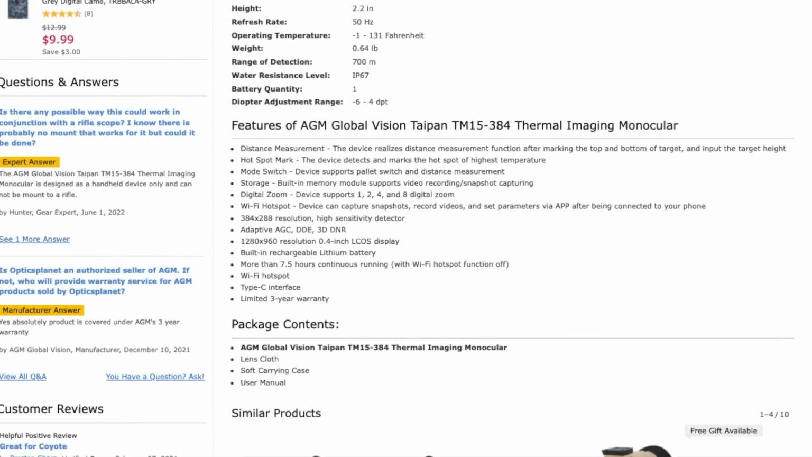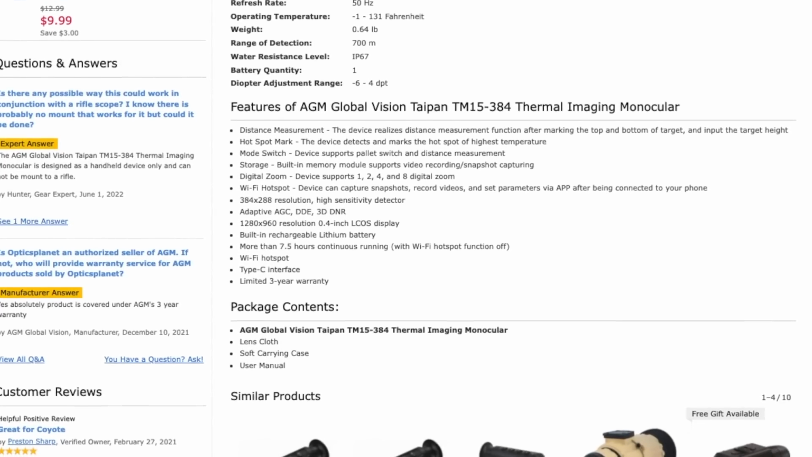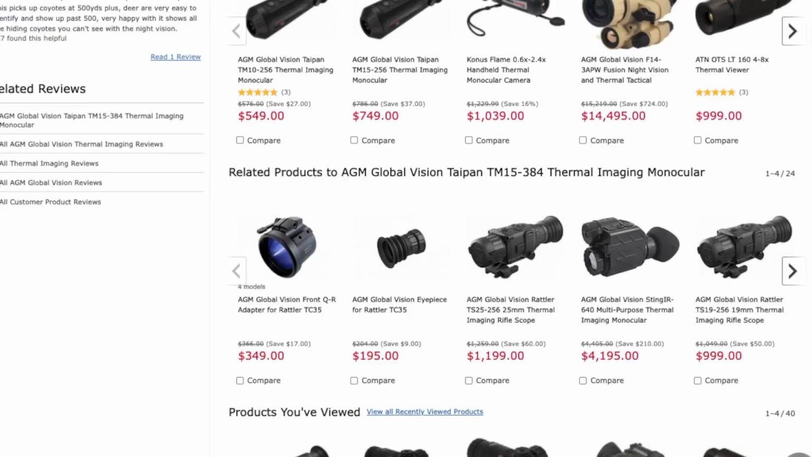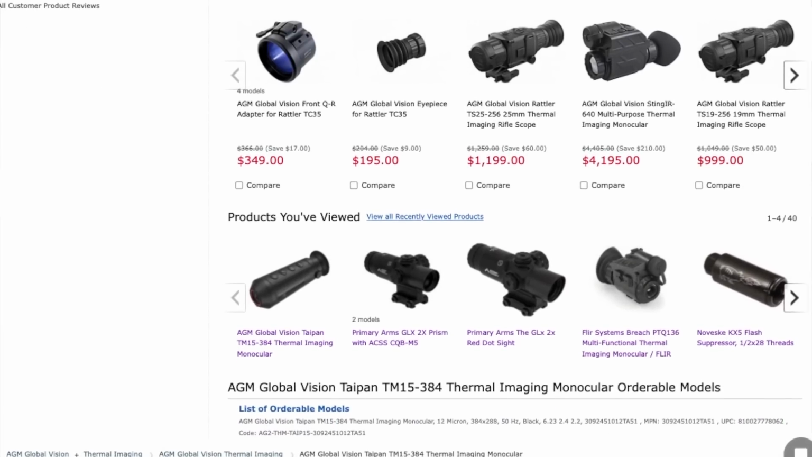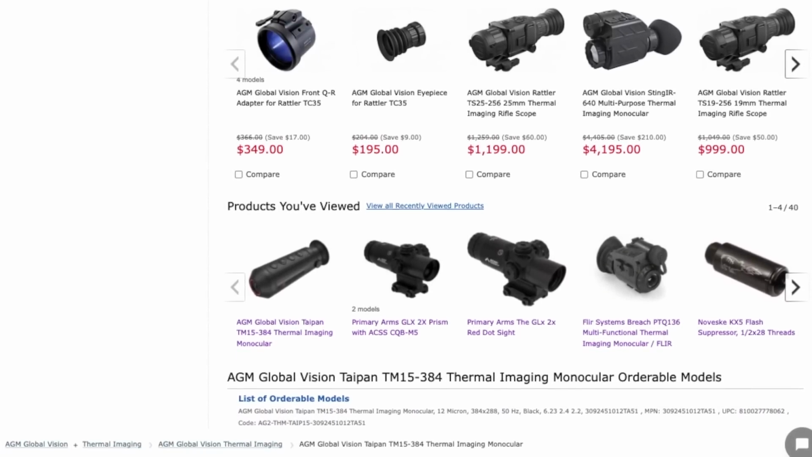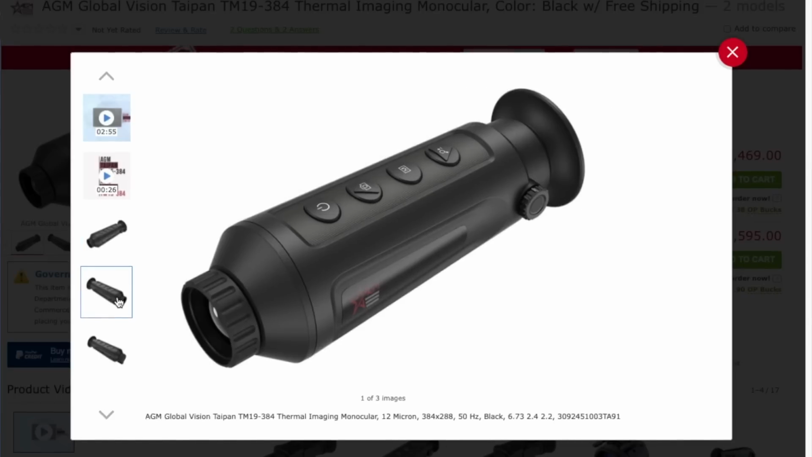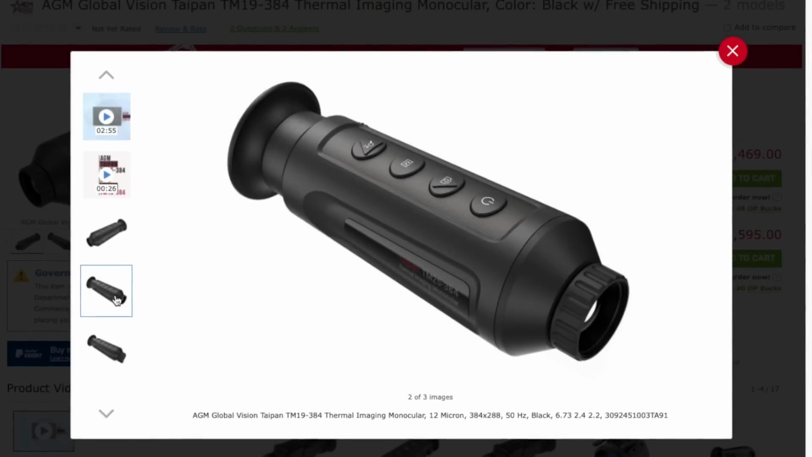Who knows? Maybe you can go with a lower end model, but this is going to be my recommended version, the TM15. Now I'm going to go over specs super quick. That way I won't forget. It comes with a magnification of 1.5. This unit weighs 10 ounces. The resolution is 384 by 288.